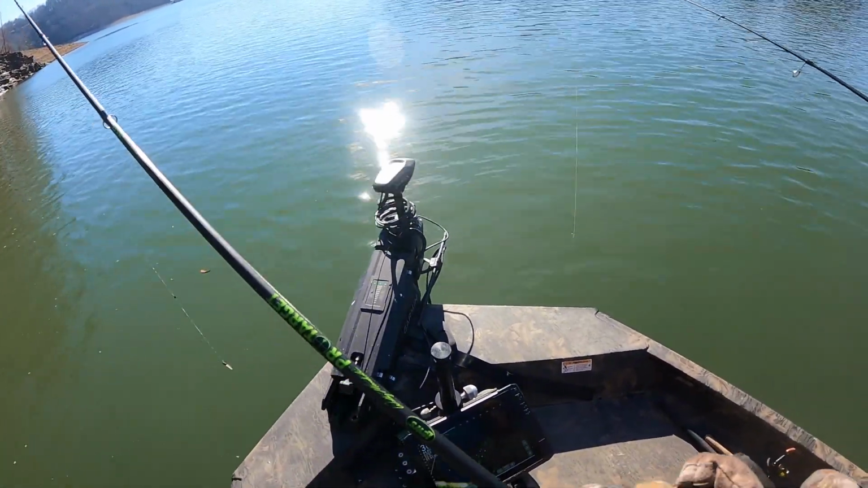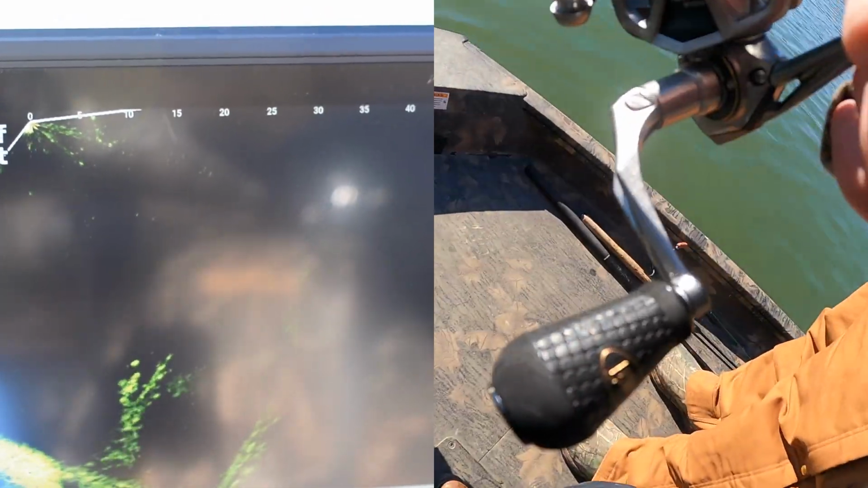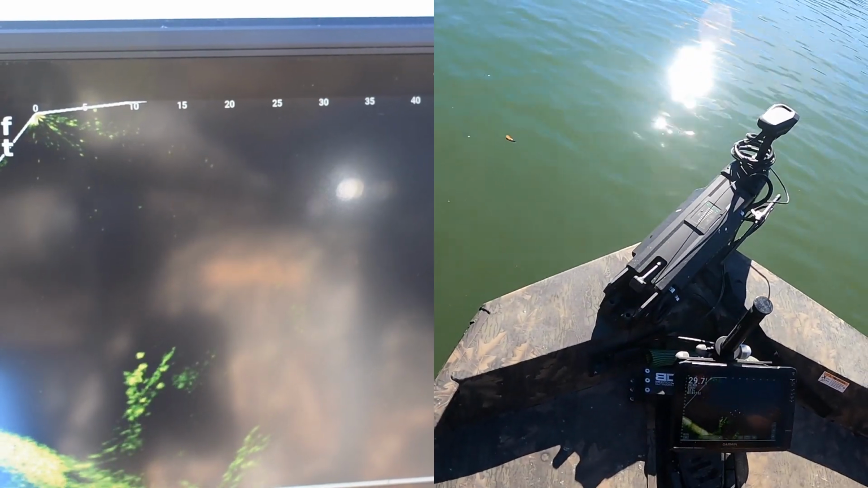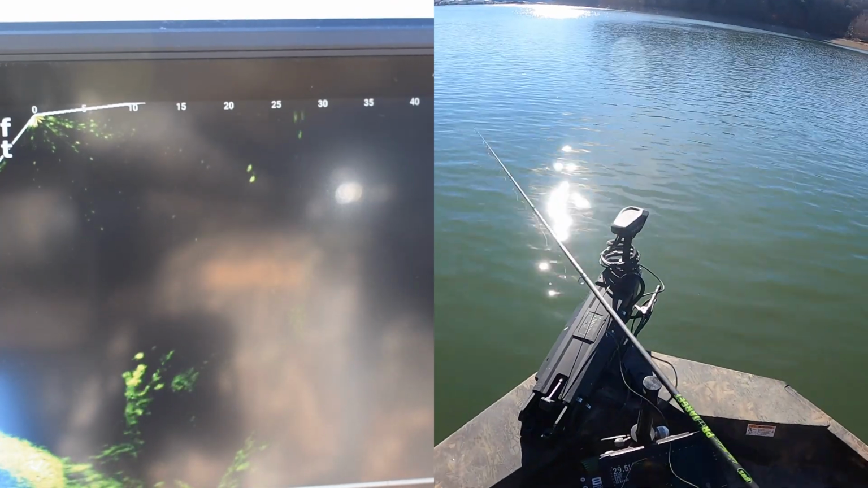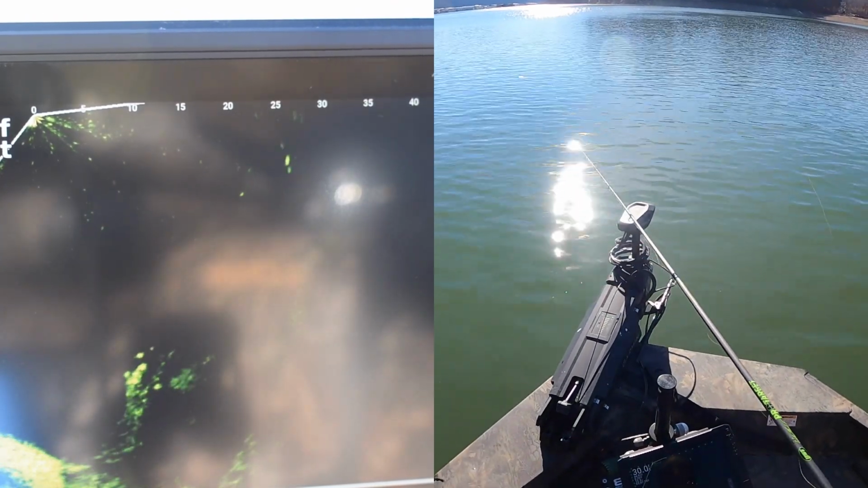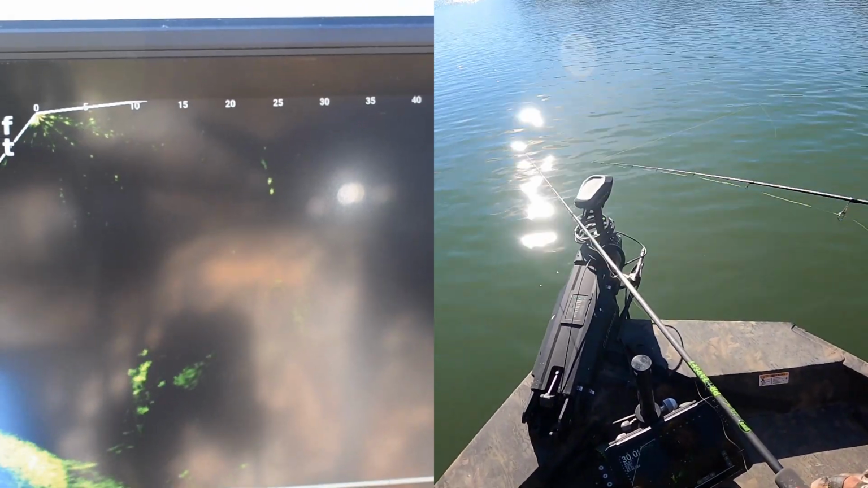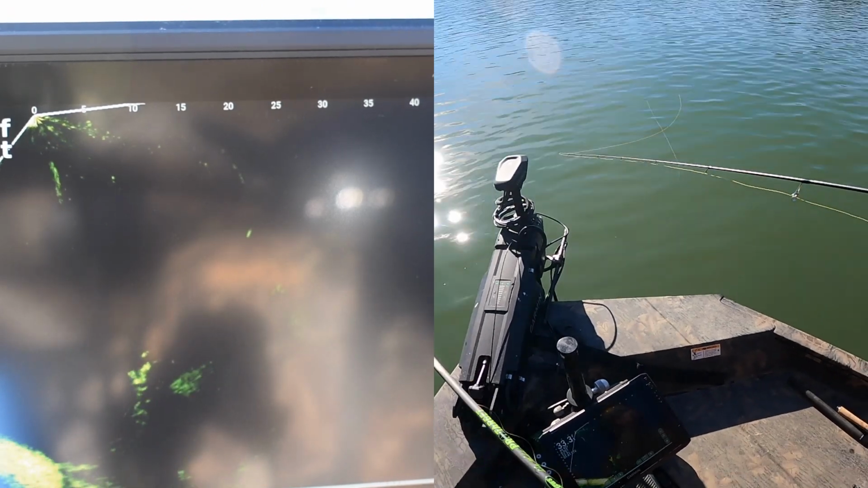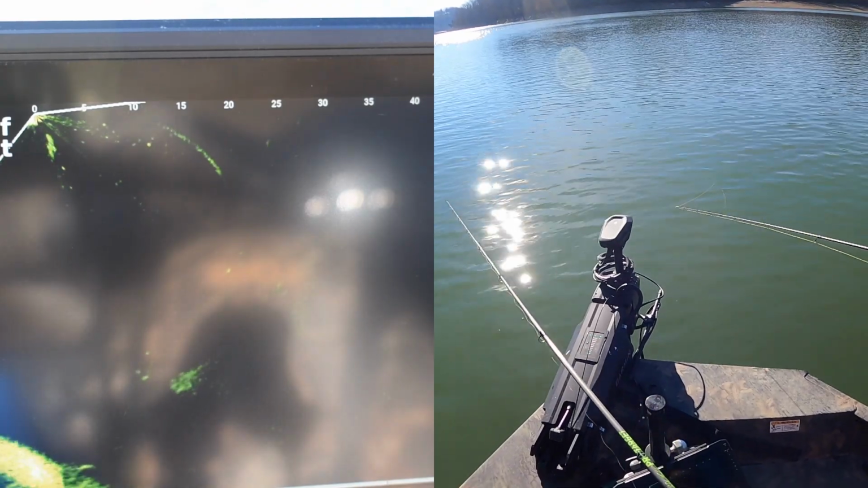Now, let's see if we can't. Because it looks like there might be a big one right down here, too. There you go. Now, when you're reeling, see where your rod tip is? Bring it closer to the trolling motor. There you go. It'll help bring what you're looking at closer into the screen. Keep me from drifting out as bad.